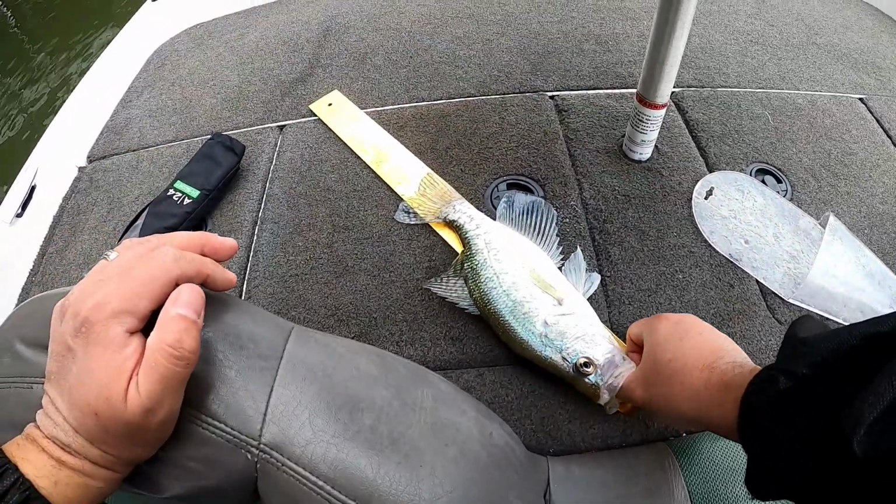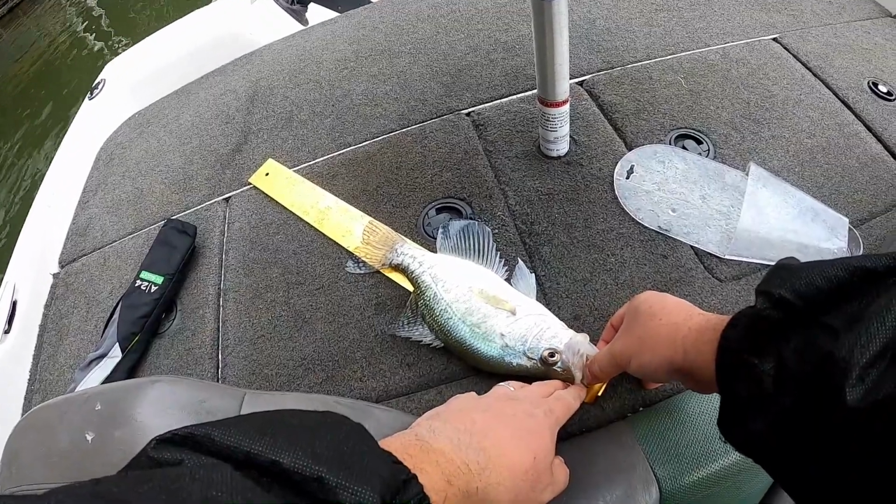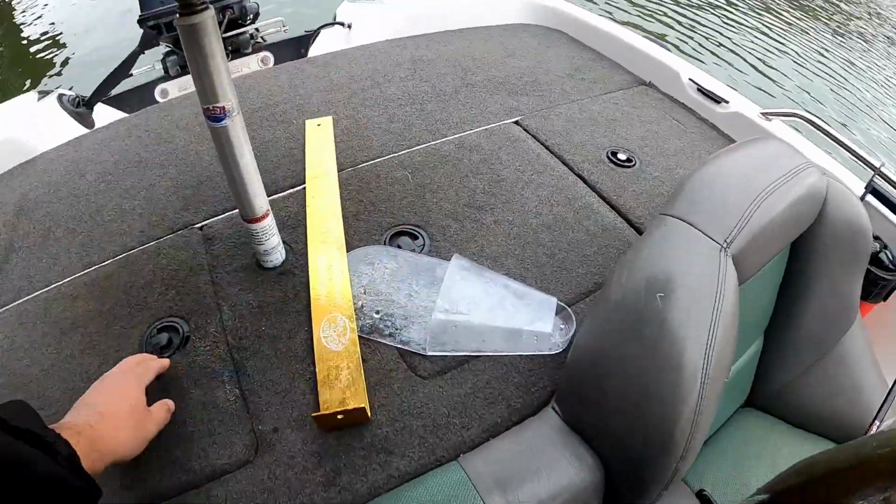Alright, so I forgot to have the camera on, but here's a good 13 incher.